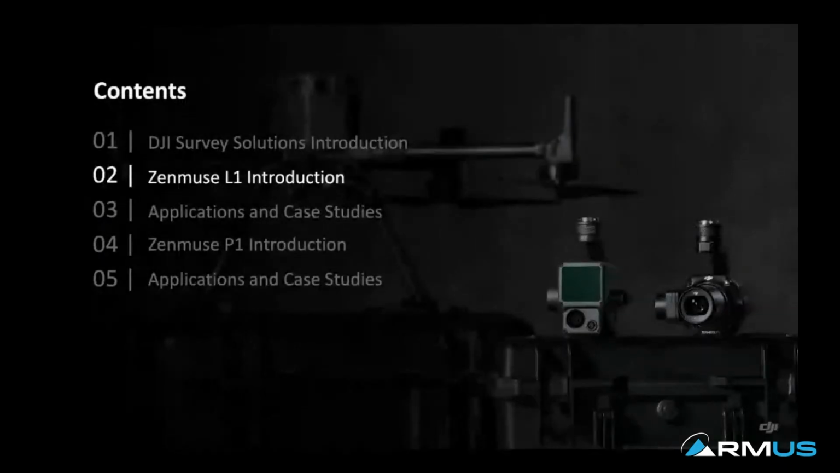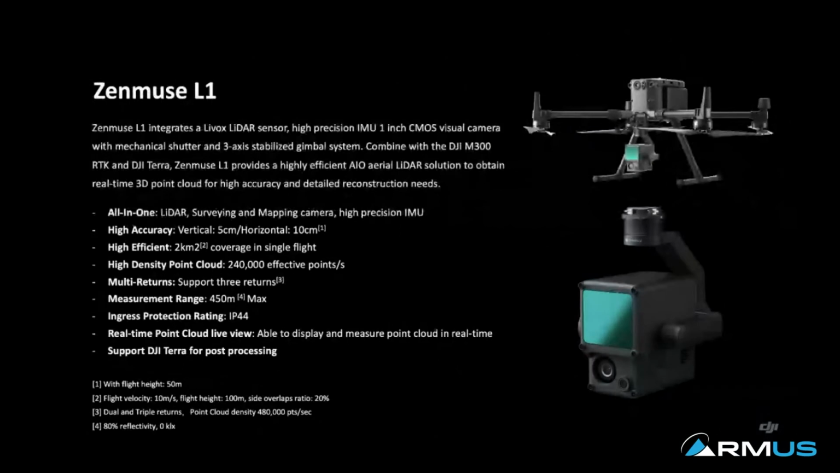Okay, and I'm gonna start talking about L1 from now. And again, these two products can all be attached to that drone, as I mentioned, M200 RTK drone, as a part of the solutions. So there we go.